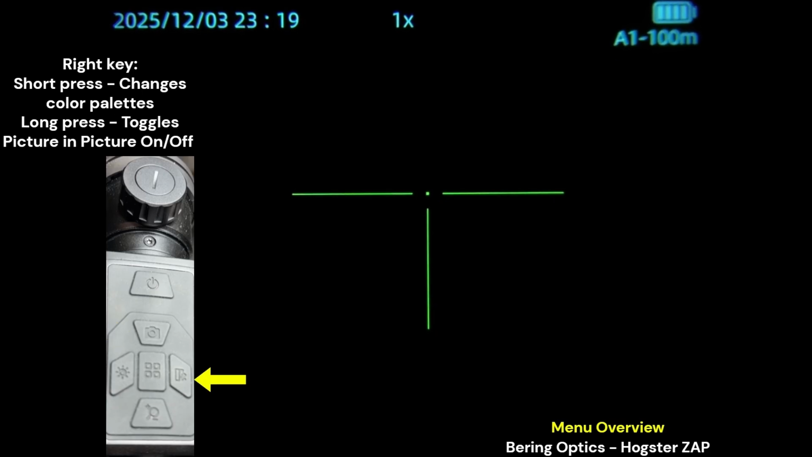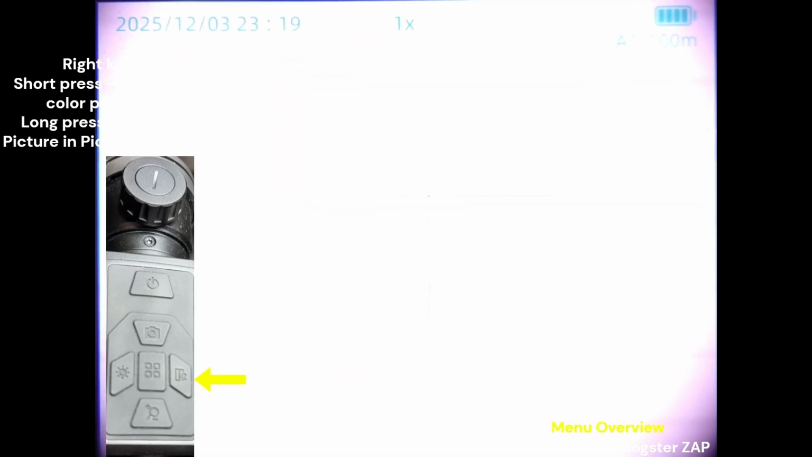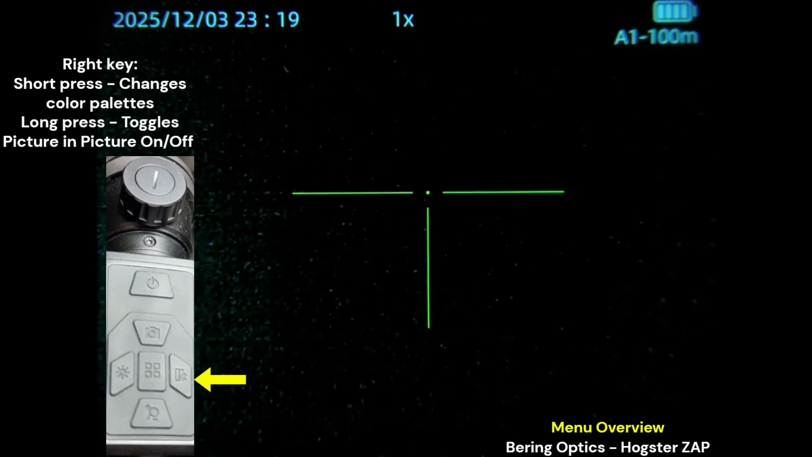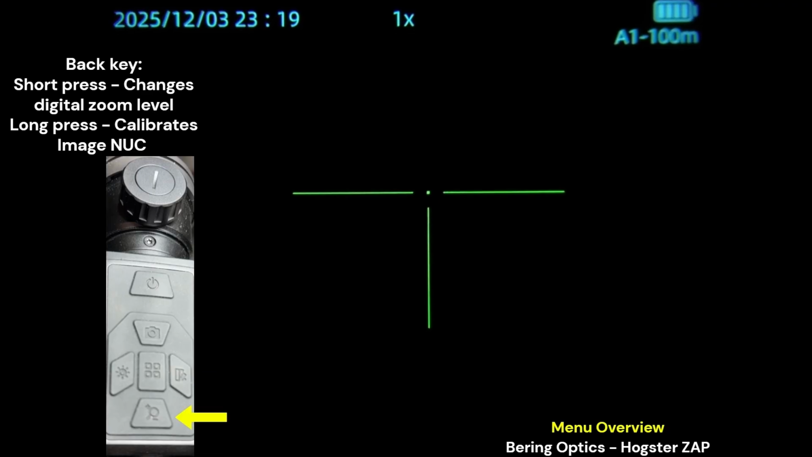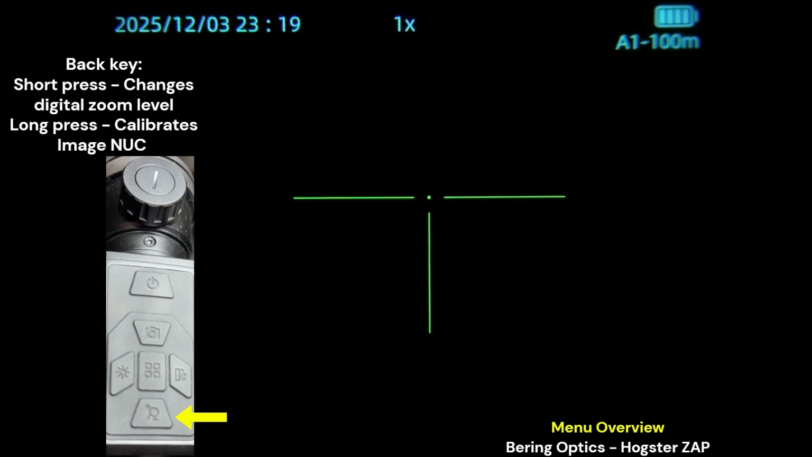And then the right directional is your color palettes. And then your back directional button is your zoom: 2 times, 4 times, 8 times, and 1 time.